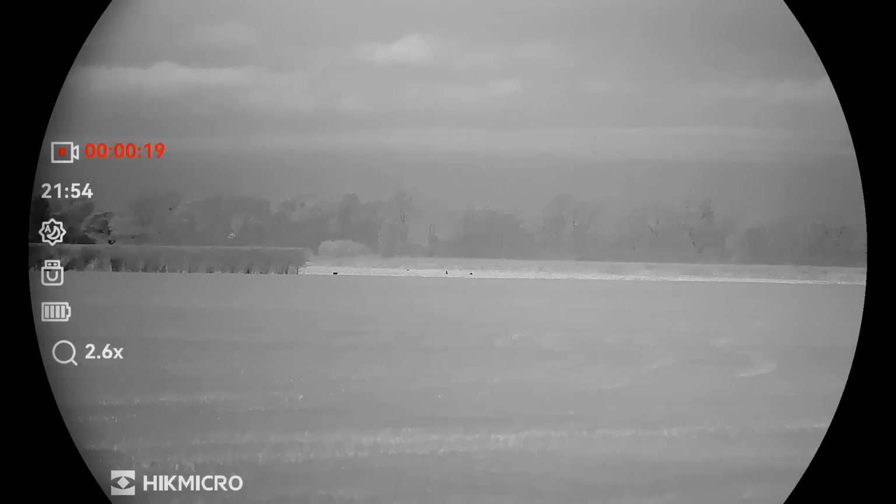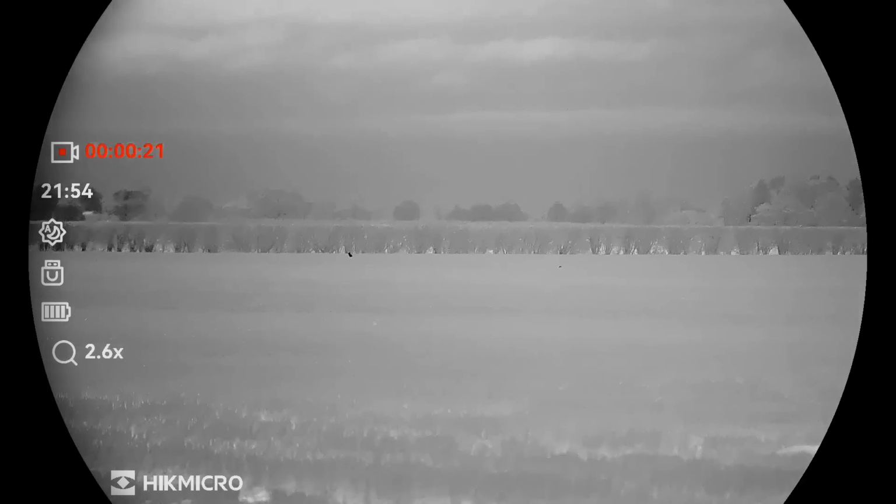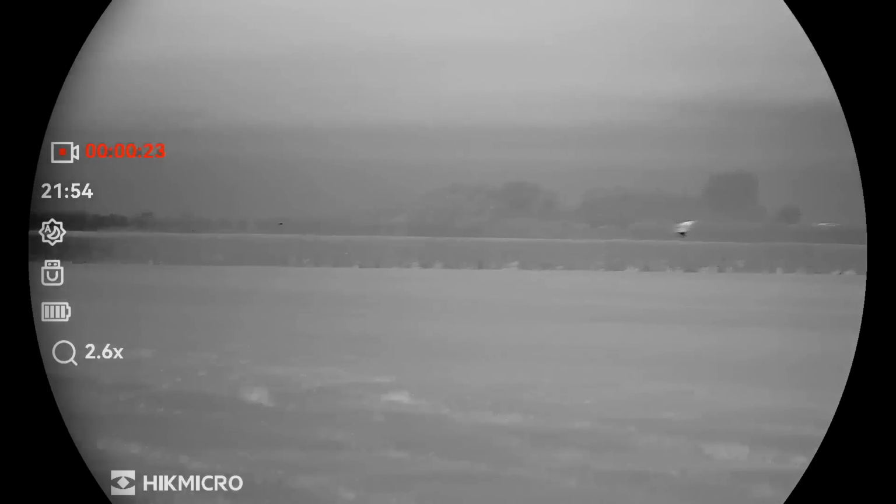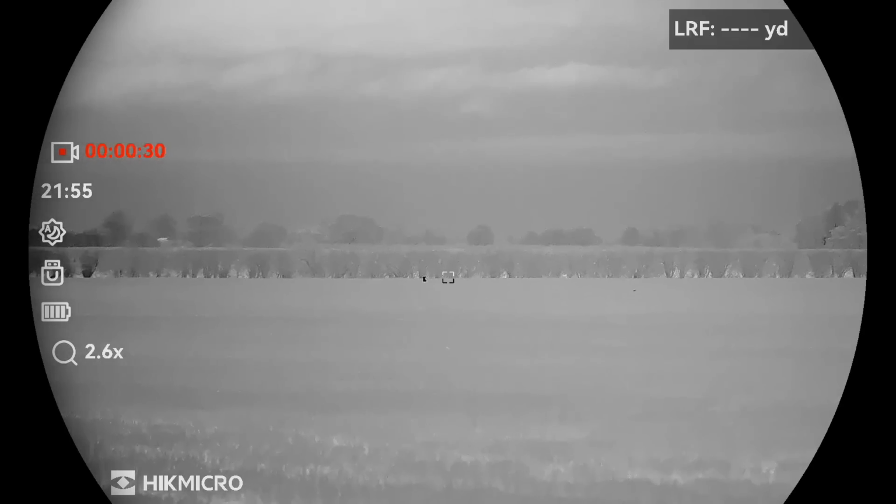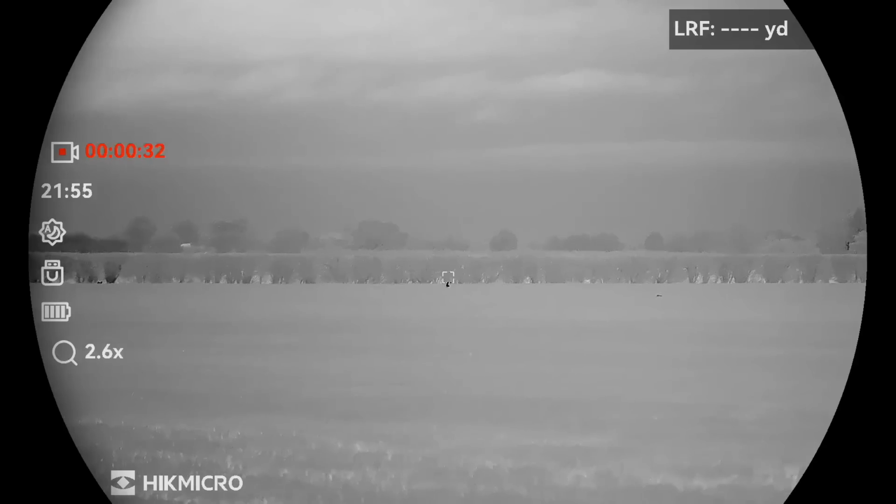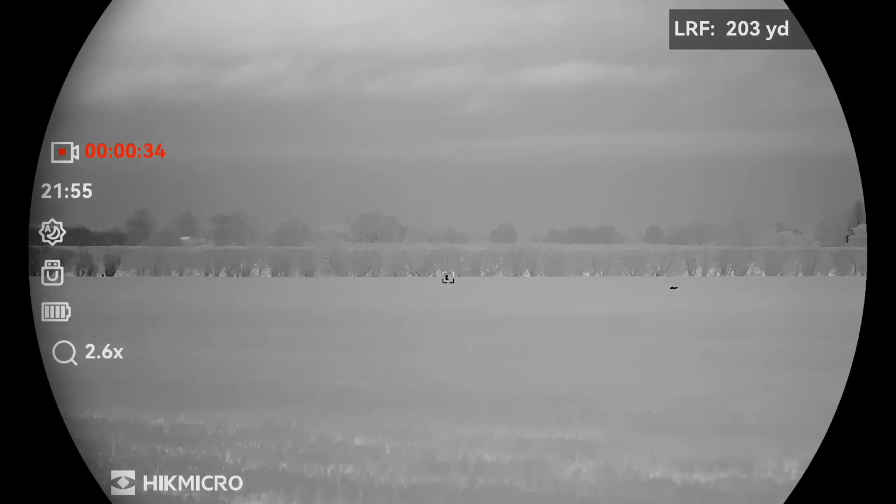One could be mistaken for thinking that hare stretching out in the next field over was actually a fox, and I'm having certainly a good look round now, given the amount that we've just seen in this one particular field, as we patiently wait for our Charlie to get within range.